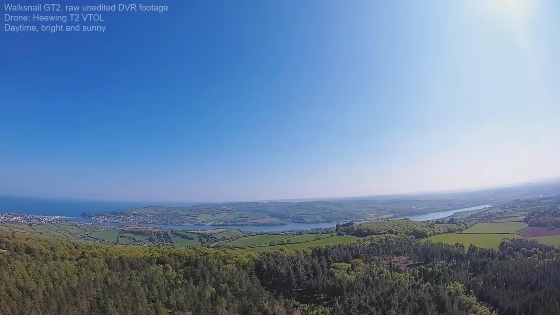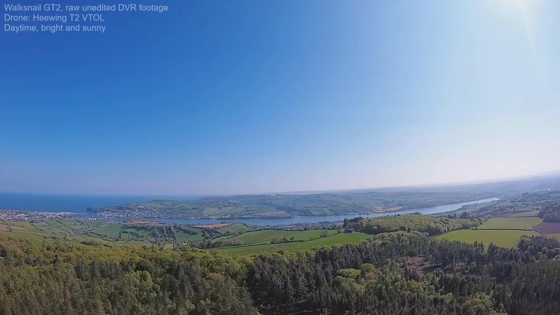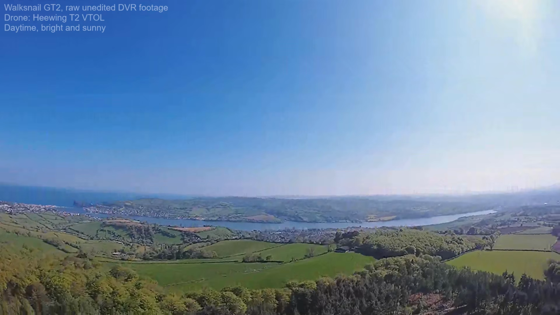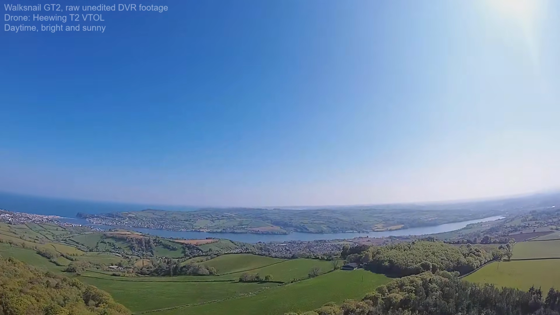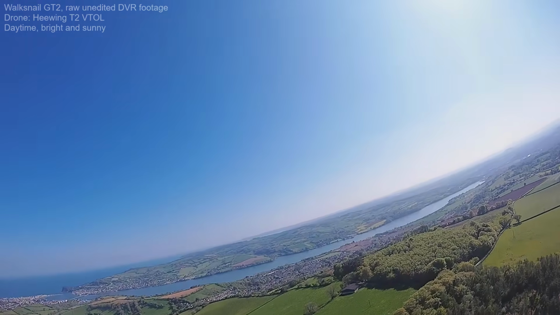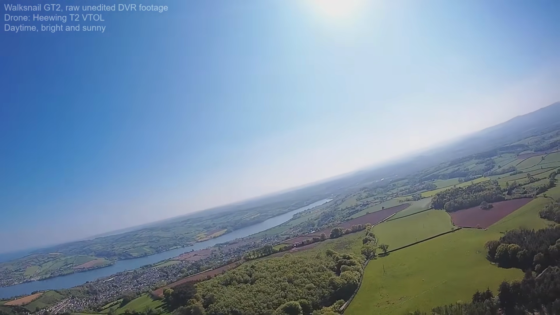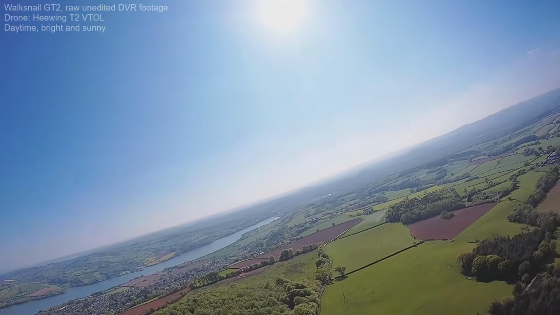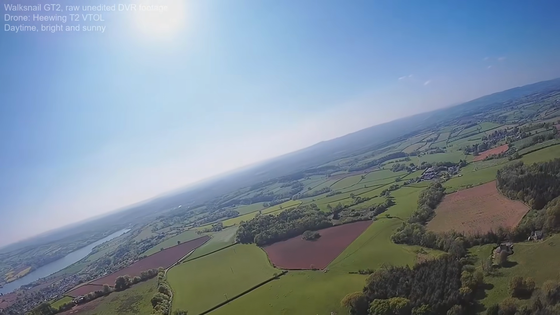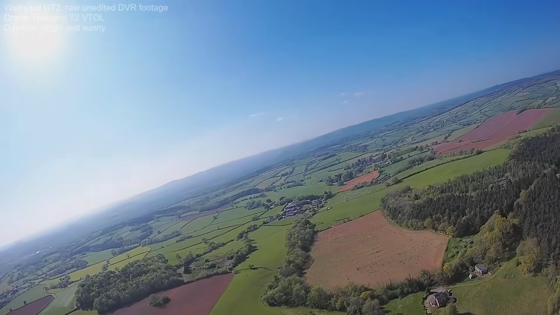Normally you'd struggle to get 200 or 300 meters behind yourself. You normally have to turn yourself to always face the aircraft. But to fly that far behind myself really indicates how powerful this system is. So in theory, you would probably fly this miles and miles and miles. I can't remember exactly what they advertise, if it's 20 kilometers or 50 kilometers or something. But they say that this system is good for a very, very long range, and I can very much believe it.